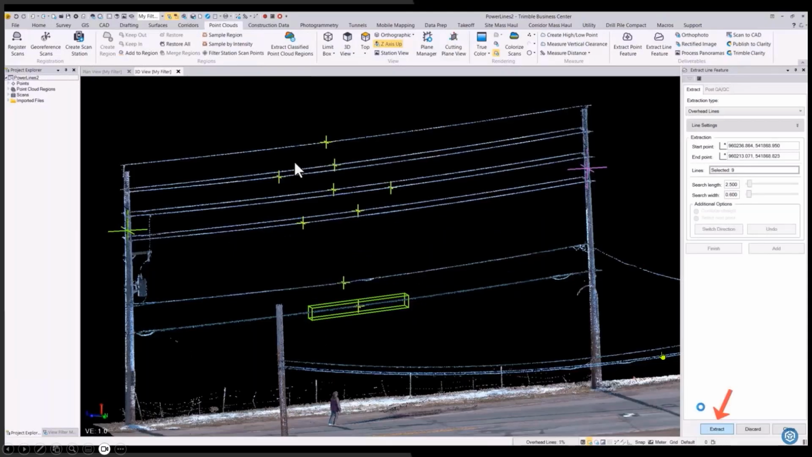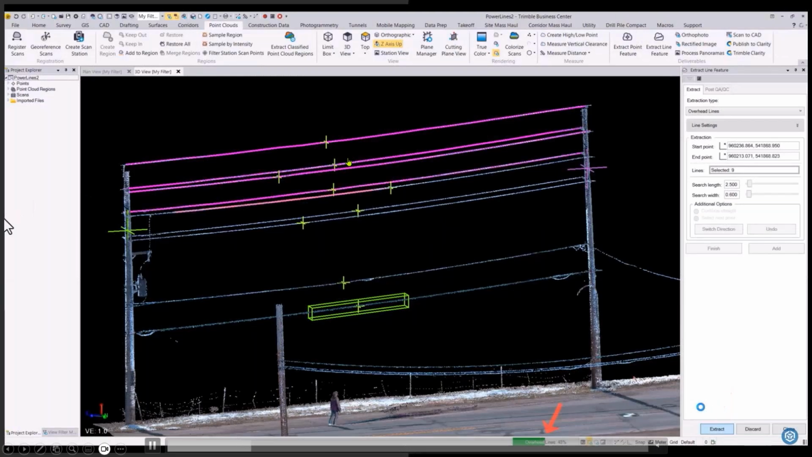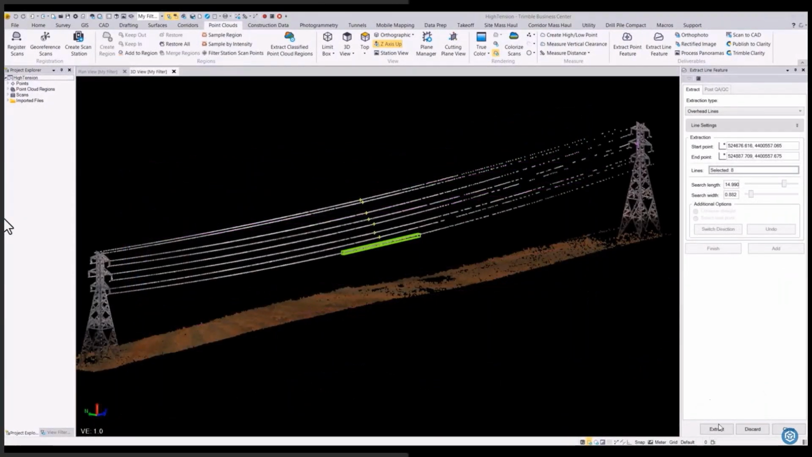Same thing with another line extraction tool, overhead lines. Once these lines are created, there are tools up in the point cloud ribbon for things like line clearance to the ground, and it automatically calculates it. So if you're doing a lot of power line work, you can get those lines scanned thoroughly, and TBC will pull those out of the point cloud.